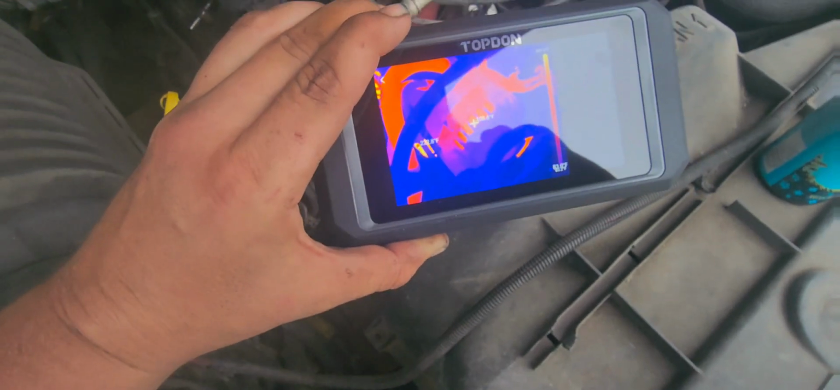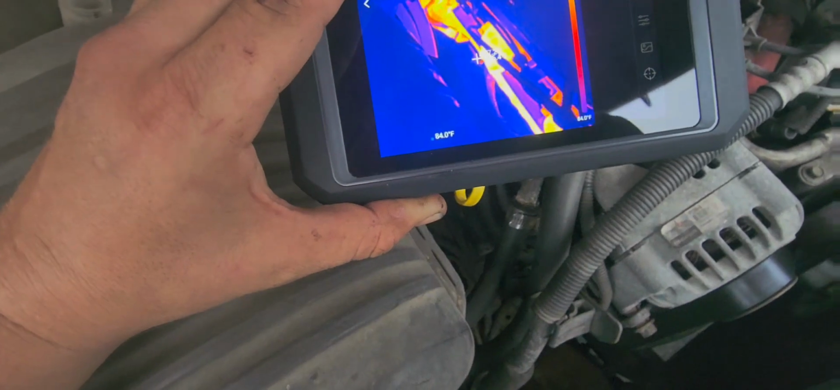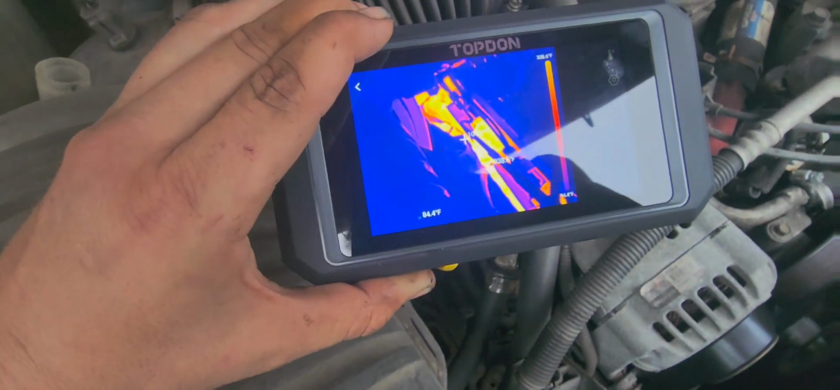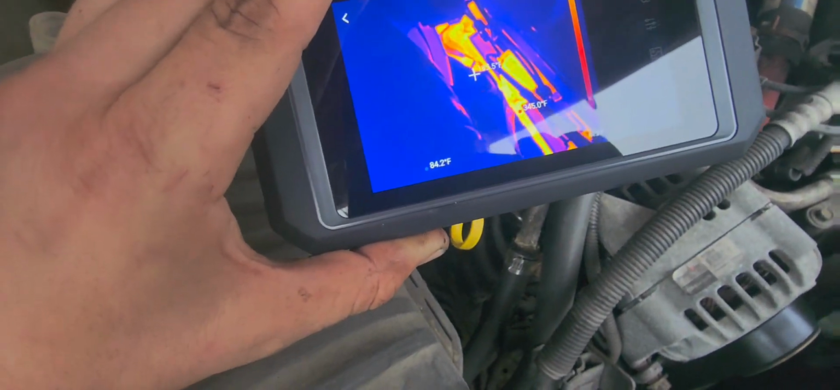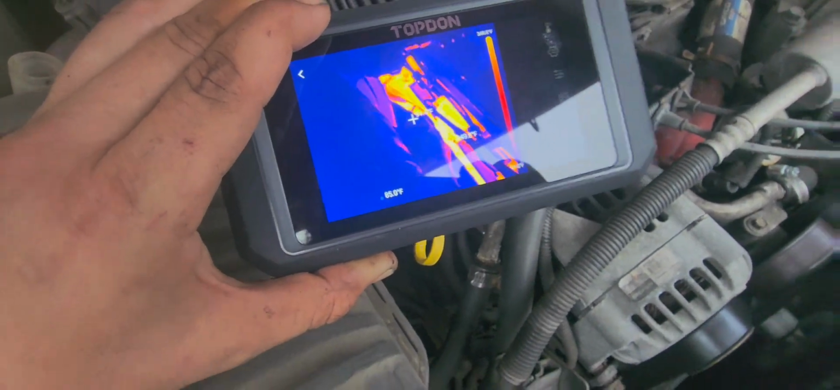What's that say? 105 degrees. Exhaust manifold sitting about. I wish the colors were a little bit different. I will say that because I can't tell what it's saying when you're on the heat signature. But highest temps 346 and climbing.